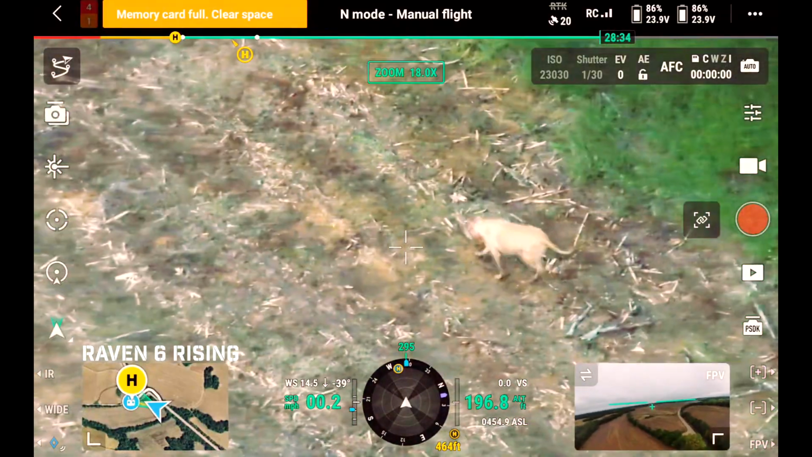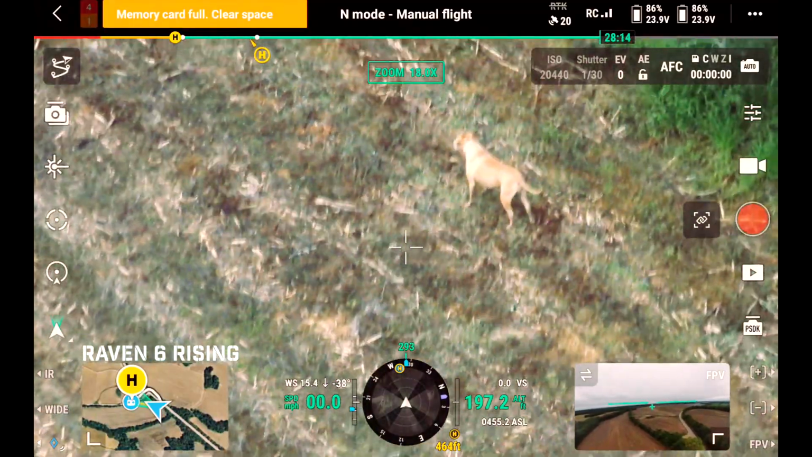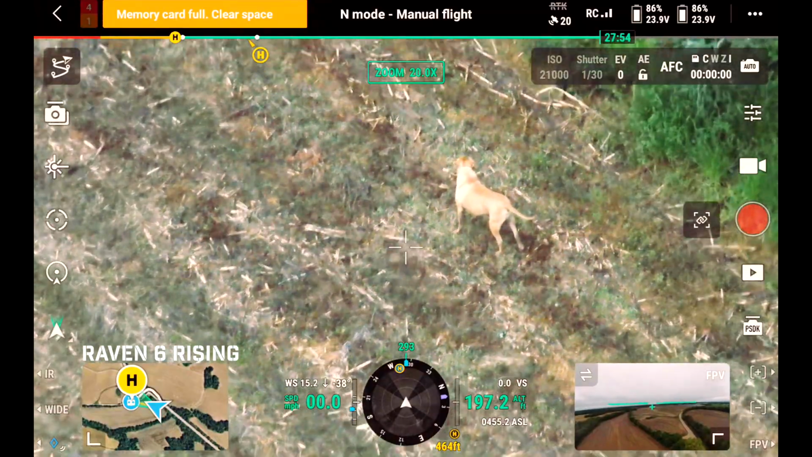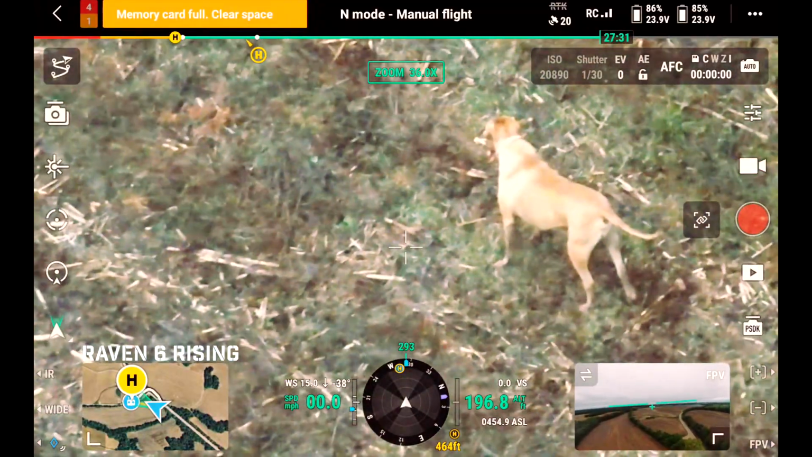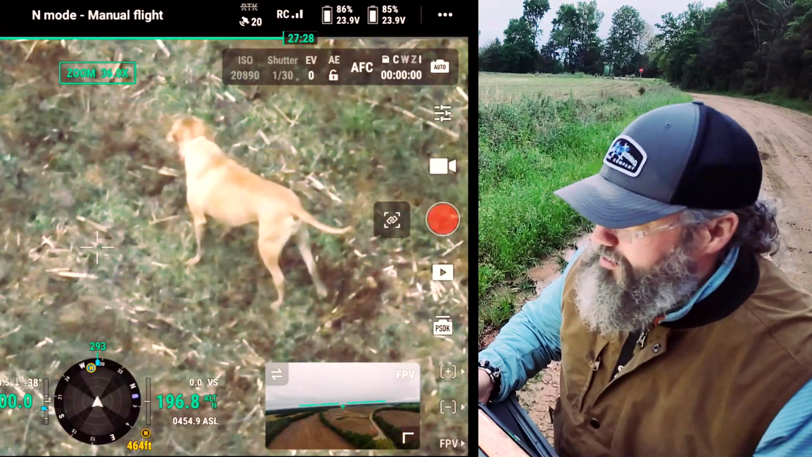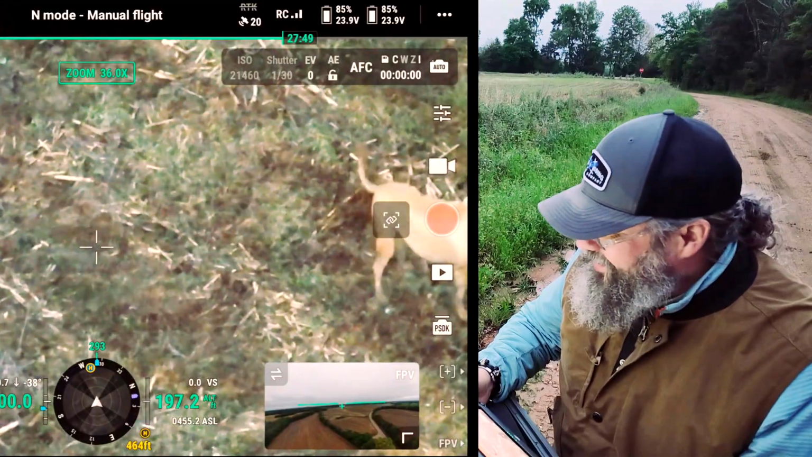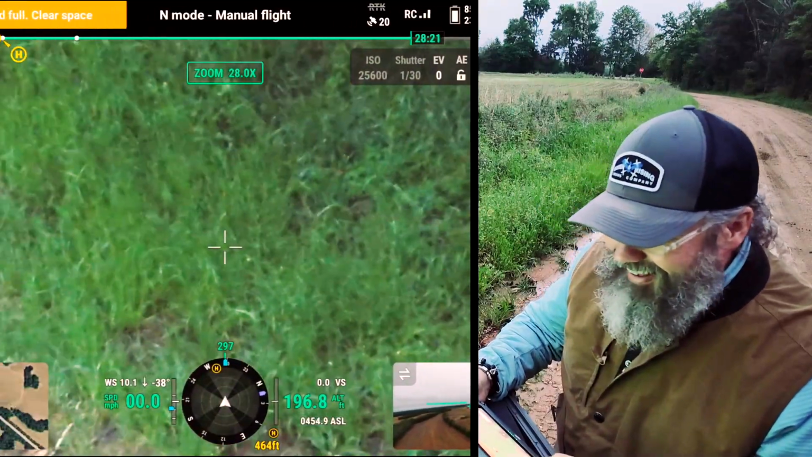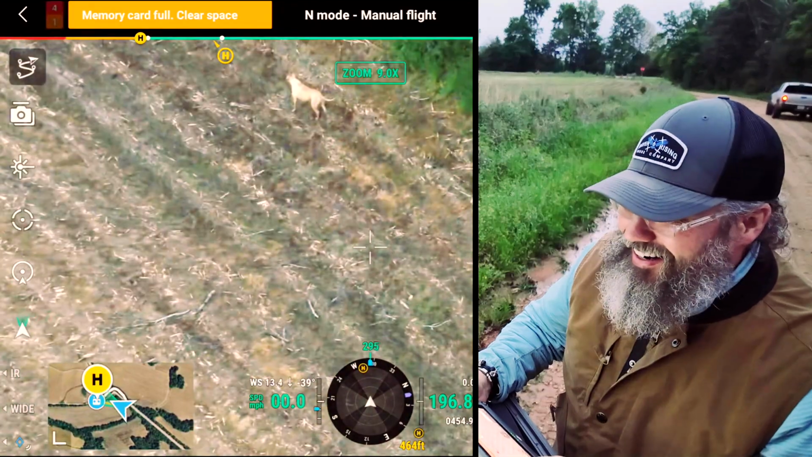This has got to be him. He's walking down the field to me. Has he got an orange collar on? I think so. Oh, please God, let him be Cue Ball. He's buff colored, definitely short snout. Oh, he's got a gray face. That's him, baby. Yeah, that's him. That is him.